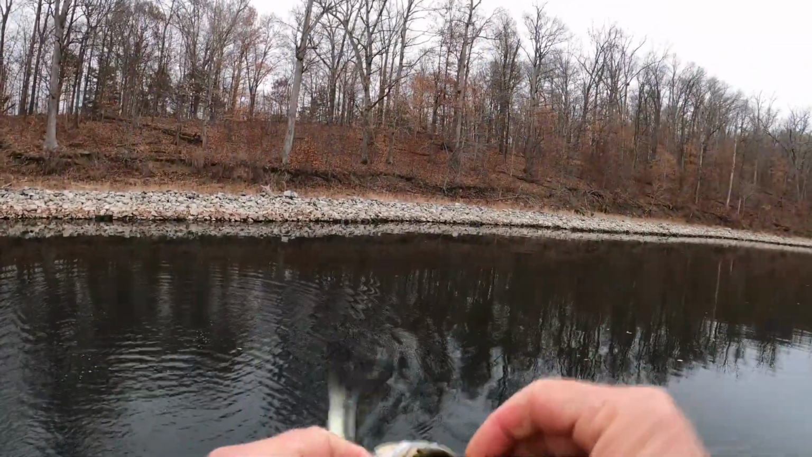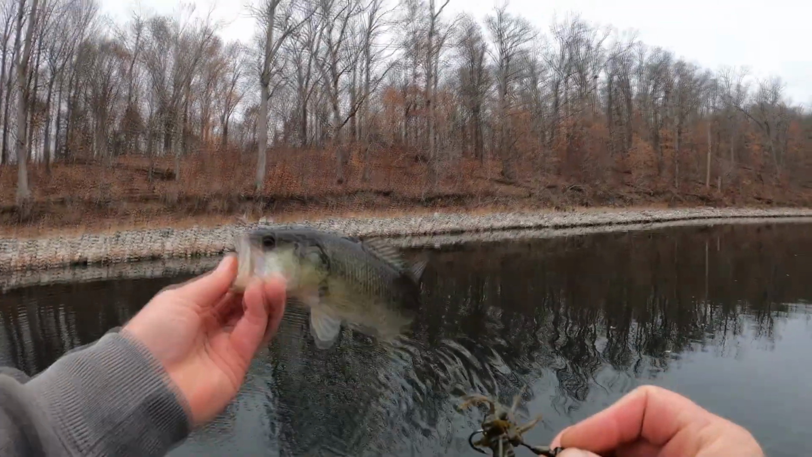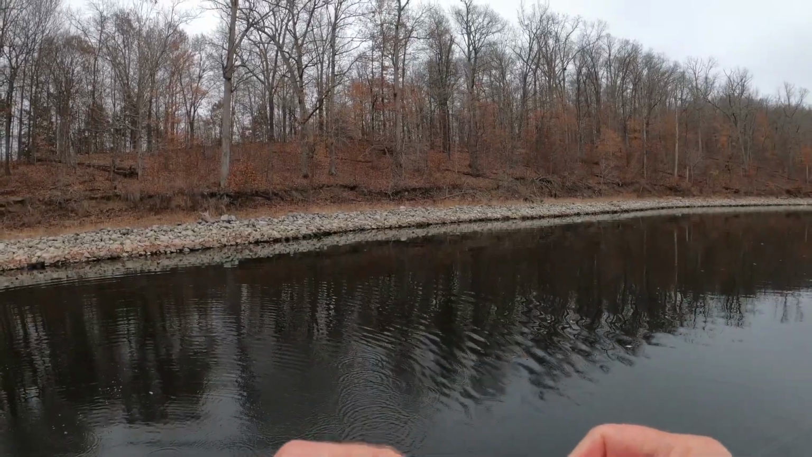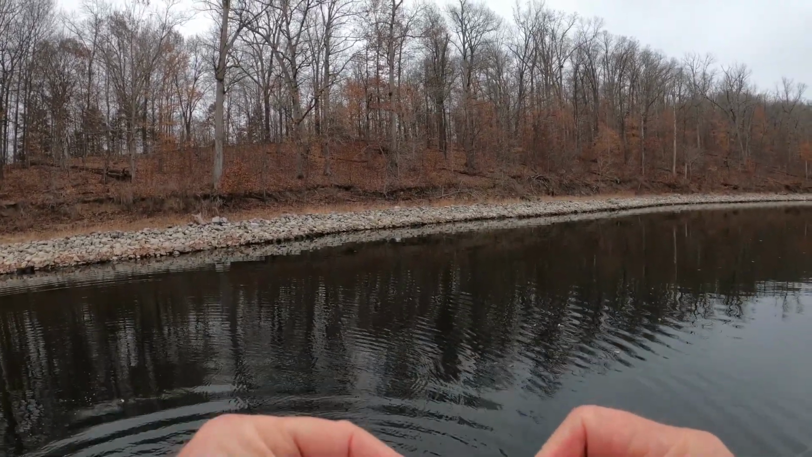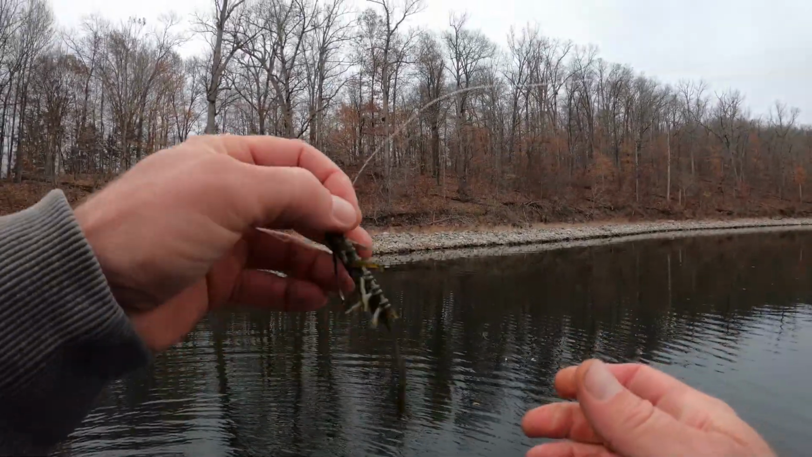Throwing a little beaver bug, man. It's kind of saving the day for me. Can't really get them to bite on a jerkbait or an underspin. But man, you gotta catch fish, a little shaky head on the bottom. In the right area, of course. Usually get you some bites. It's a pretty cool little rig.